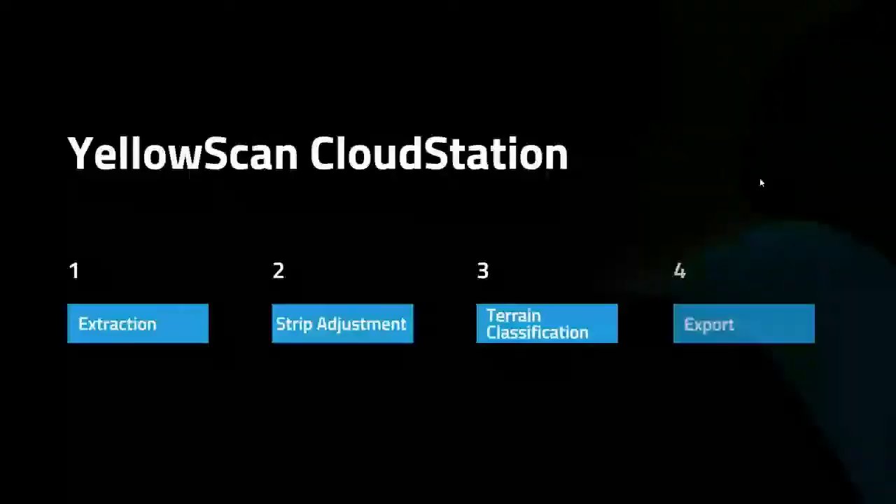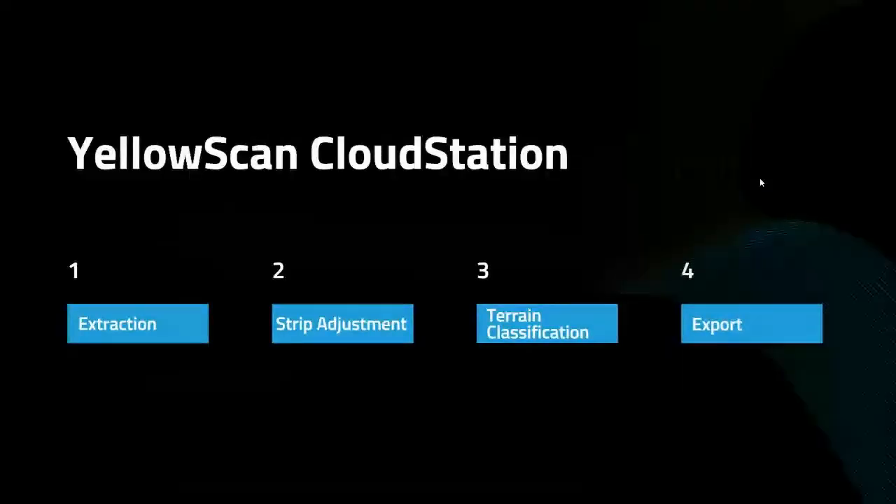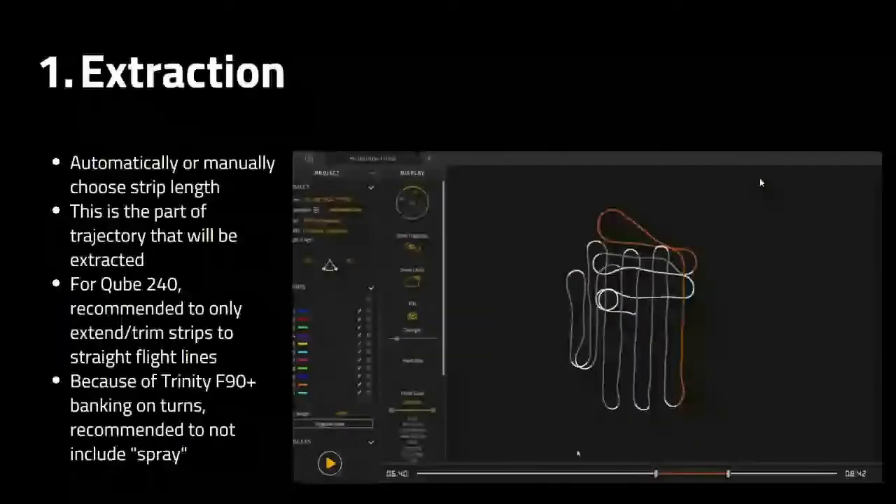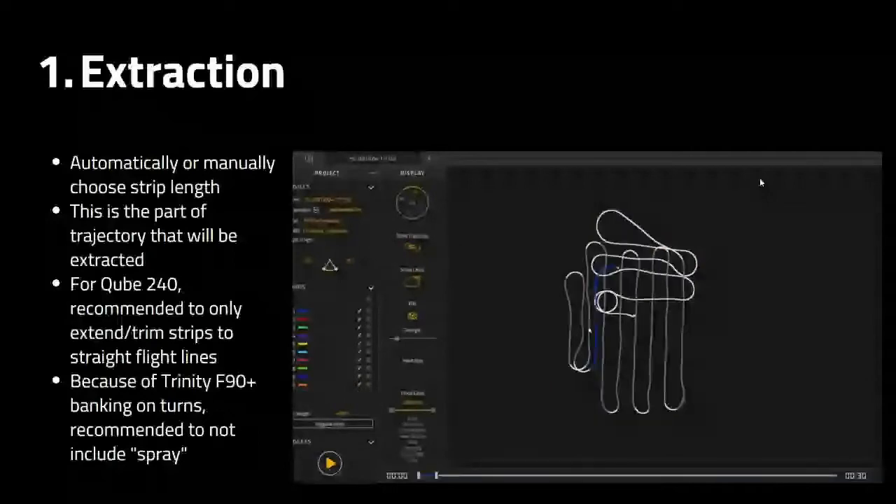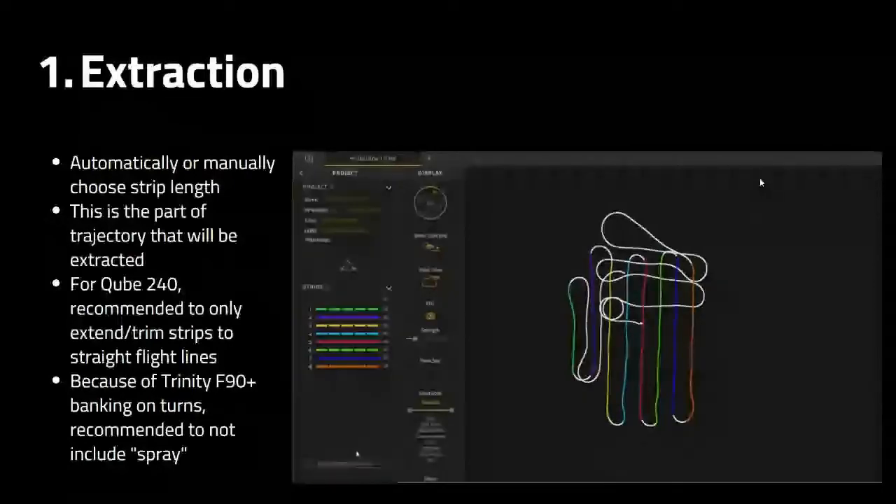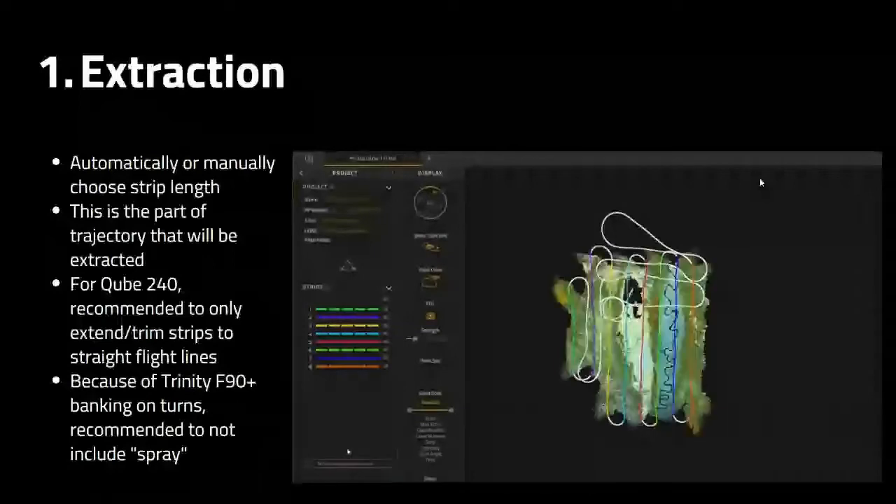After we're done in PostPack, we then go to YellowScan CloudStation. So YellowScan CloudStation is, of course, a YellowScan product and works with the YellowScan systems. And essentially what we're going to do is drag in our trajectory file, that APX file. And you'll notice it looks really similar to what we saw in PostPack, but this is where we're actually going to select our flight lines to apply our trajectory data to the raw LiDAR point cloud and then visualize it.